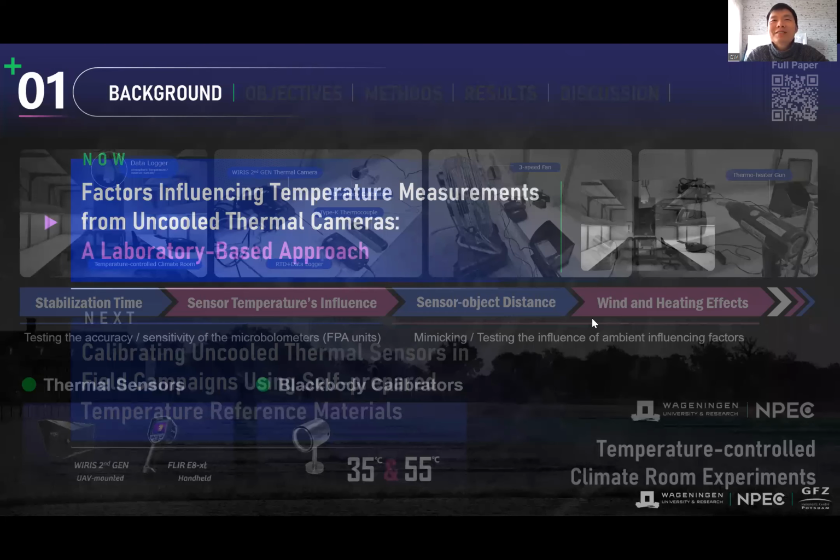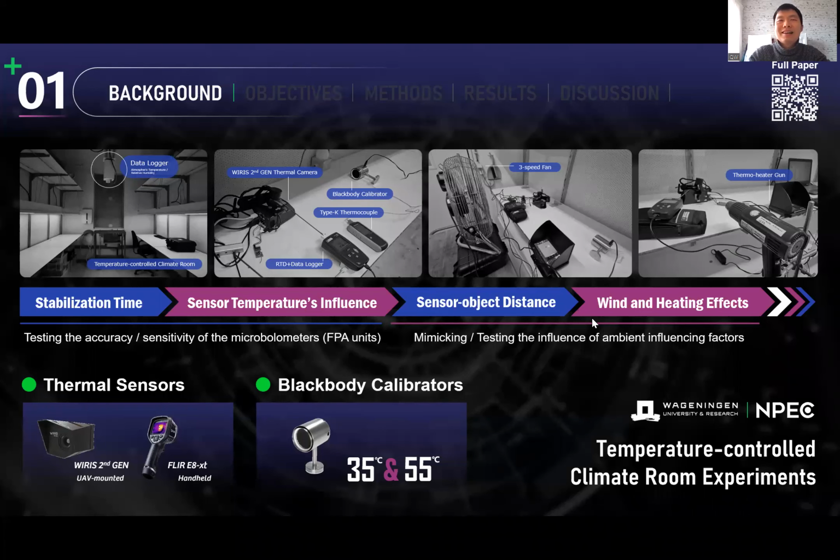As you can see from this slide, I have some sample images from the indoor experiments. In the indoor part of my work, I have tested several influencing factors on the thermal temperature measurements. More or less, we quantified the influence of these factors on the accuracy of those devices.